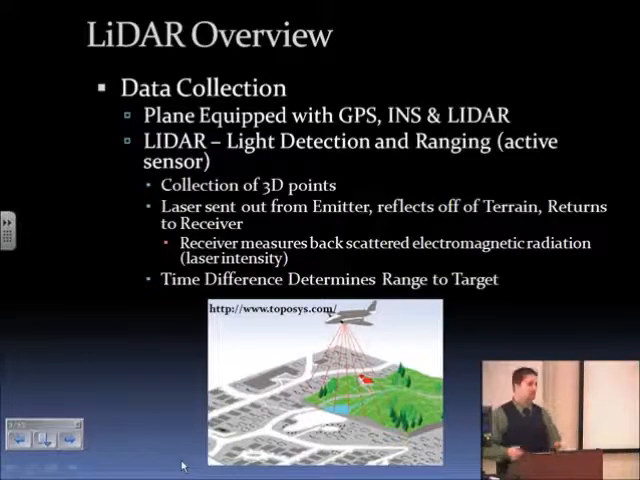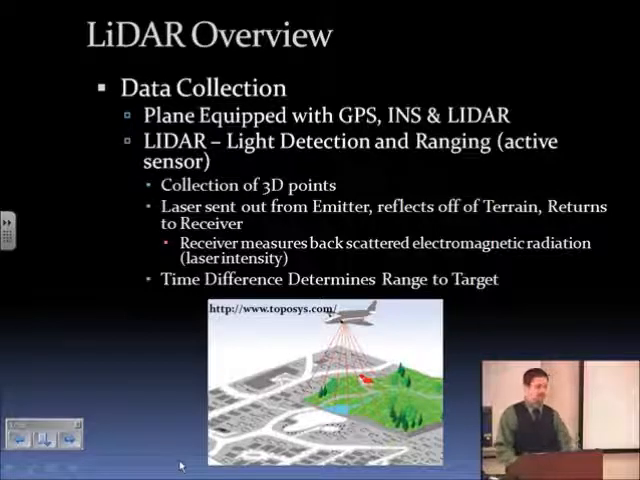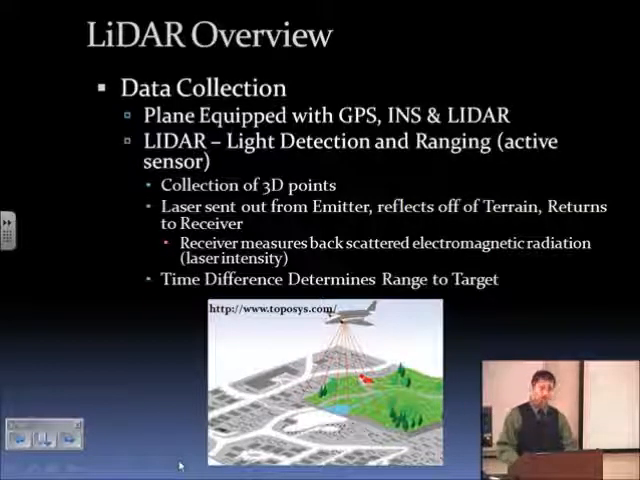So what is light detection and ranging data? What happens is the plane will fly over a given terrain, and this plane will contain a global positioning system, an inertial navigation system, and a light detection and ranging, or LiDAR sensor. The LiDAR sensor will emit a laser beam. The laser beam will interact with the terrain, and then it will return to the LiDAR sensor. It's emitted out of the emitter and then returns into the receiver.